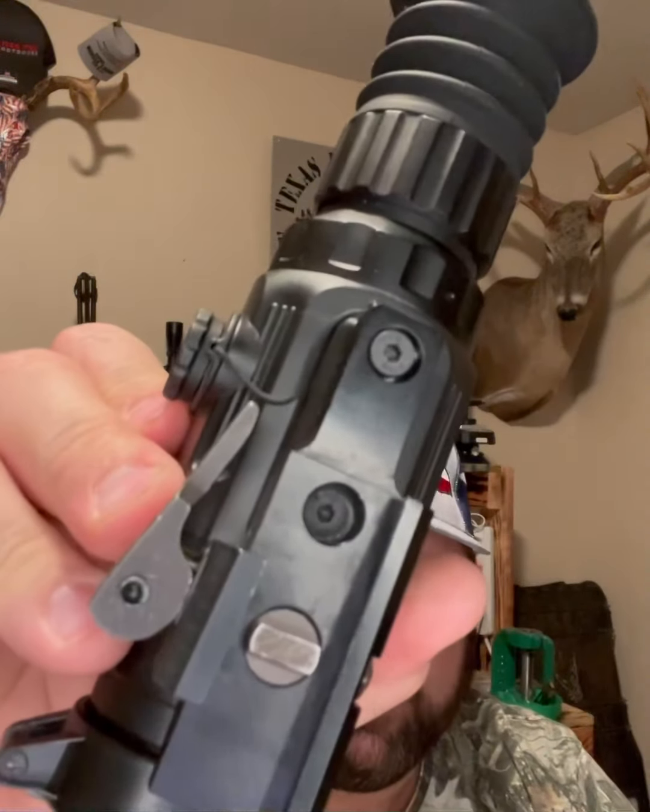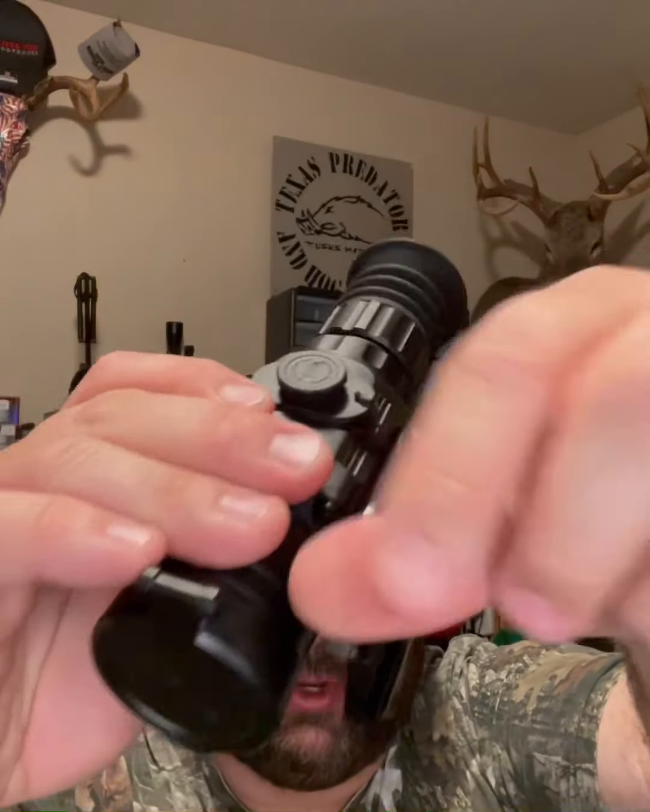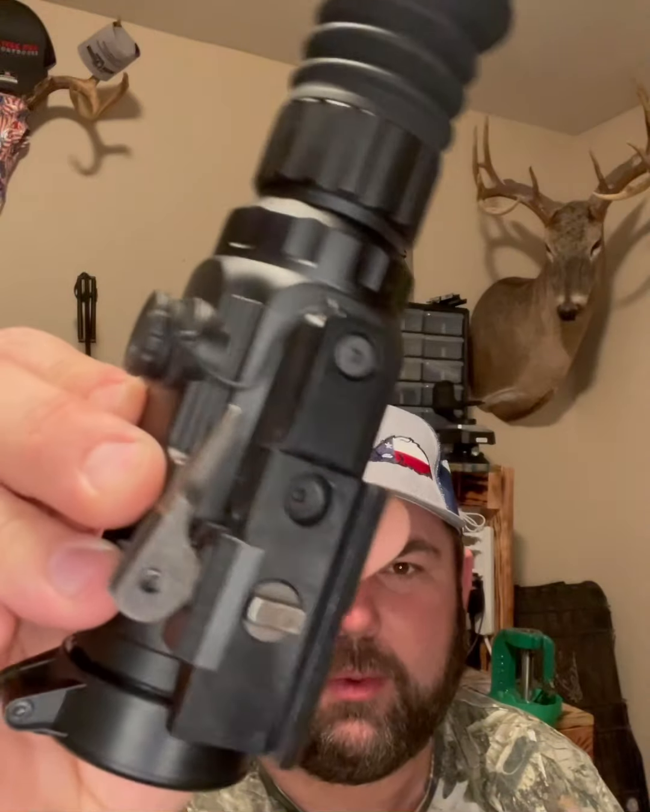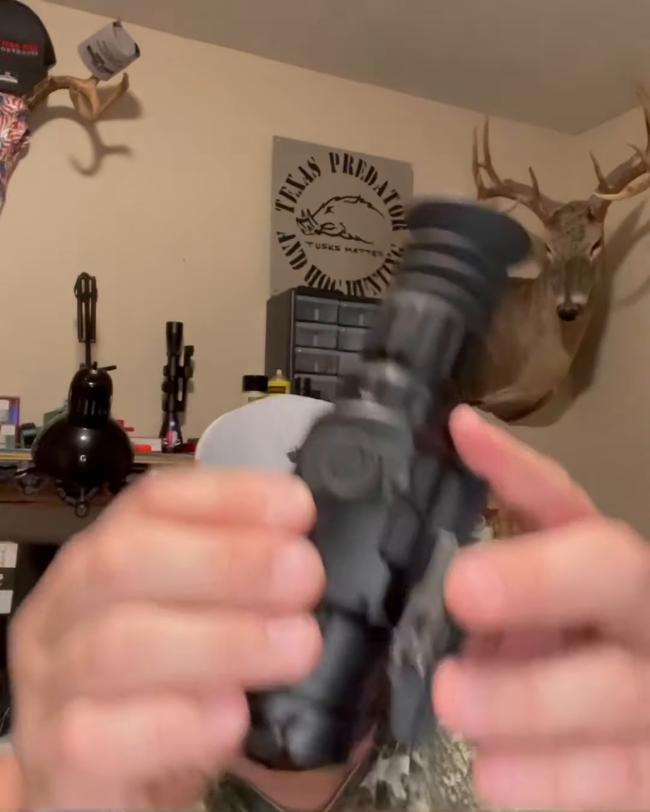It's the mount that it comes with. It is a QD mount, but it doesn't lock. It just pushes closed, but I haven't had any issue with it coming loose. Takes 2 CR123s. They go in right here. This just snaps closed.